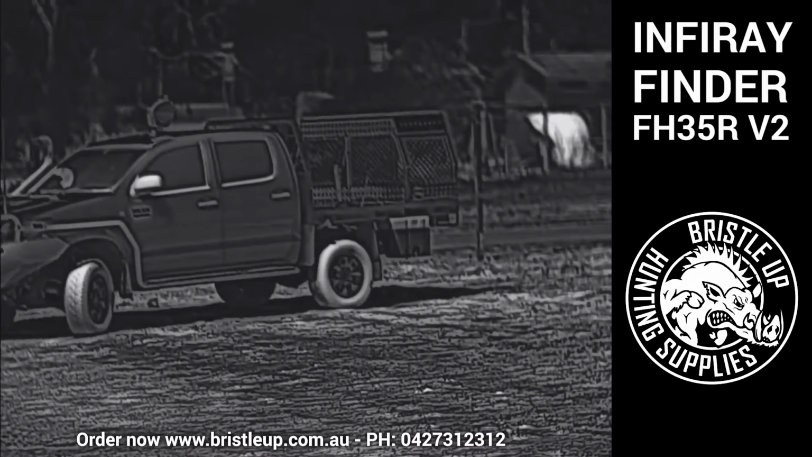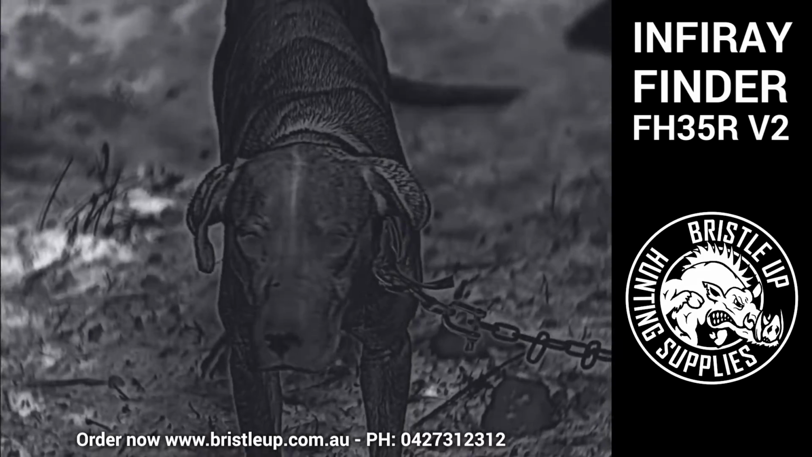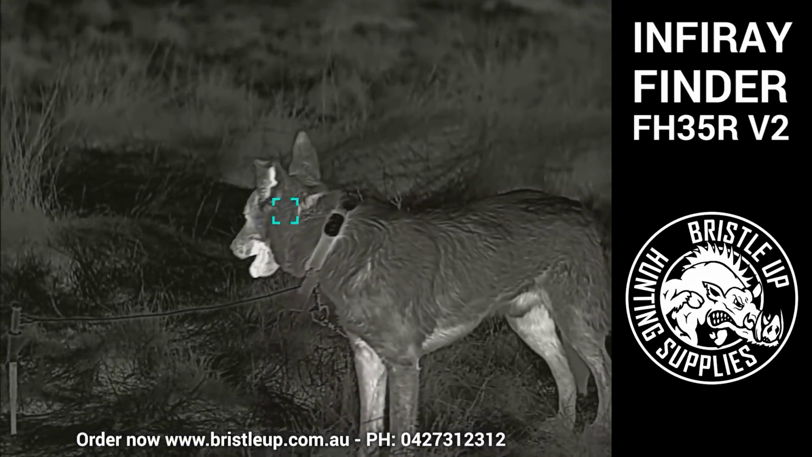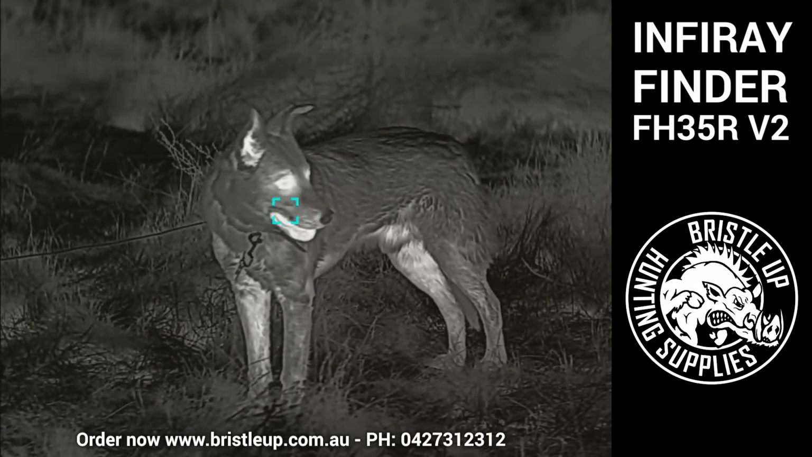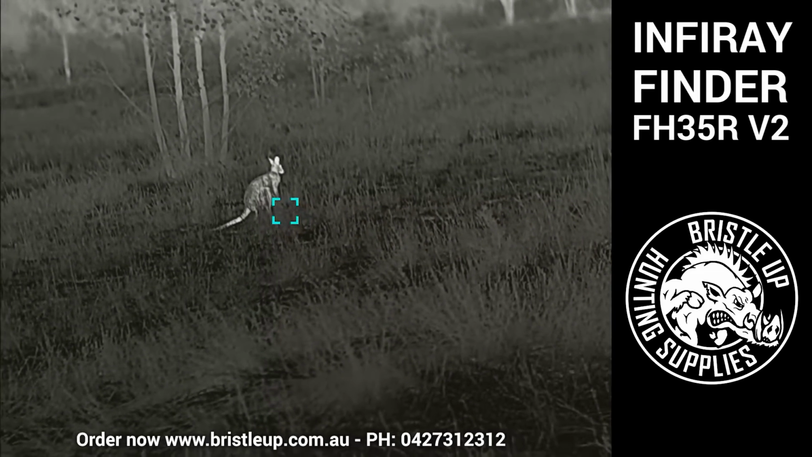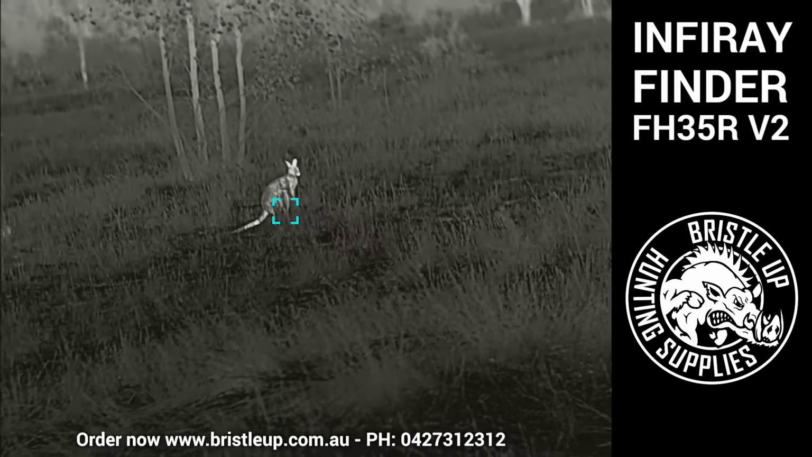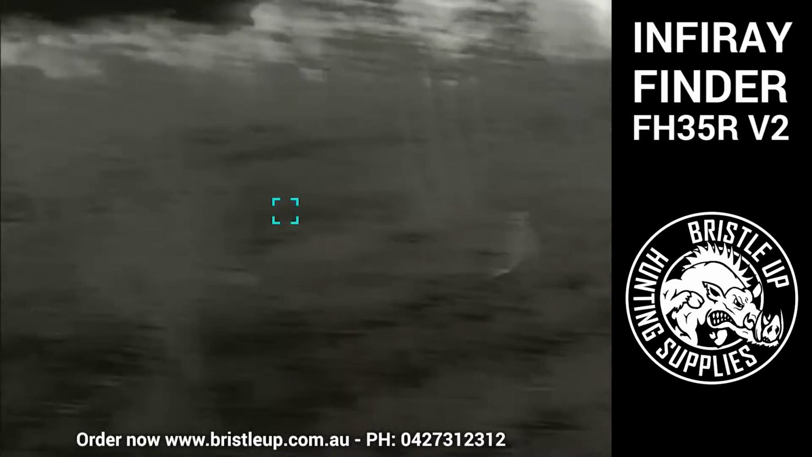Now we have our Hilux there, not very far away, only about 50 meters, and then another dog and another dog close up. So just to show you the detail that you can get from it. As for image quality, that's all I had time for. Unfortunately, I've got a ton of thermals to review, so we can't spend too much time on each one.